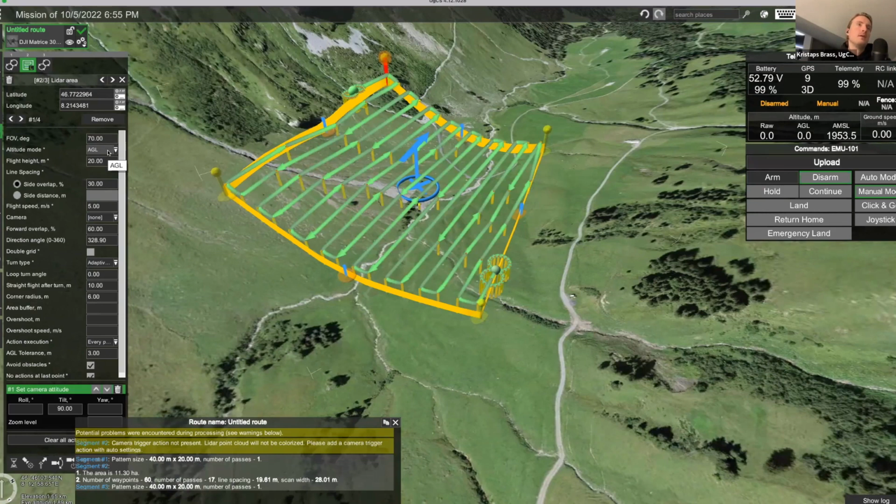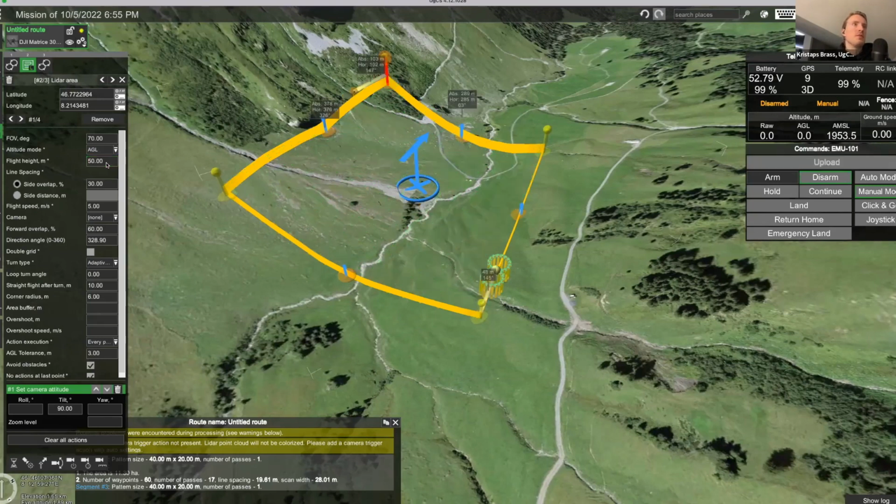Next, the altitude mode, you can see it's currently set to AGL. And I think let's for now keep this as AGL because in most cases, you do want your drone to follow the terrain as it's flying. The flight height, let's change this. The typical flight height for LiDAR surveys can be somewhere around 50 meters. So let's change this to 50.